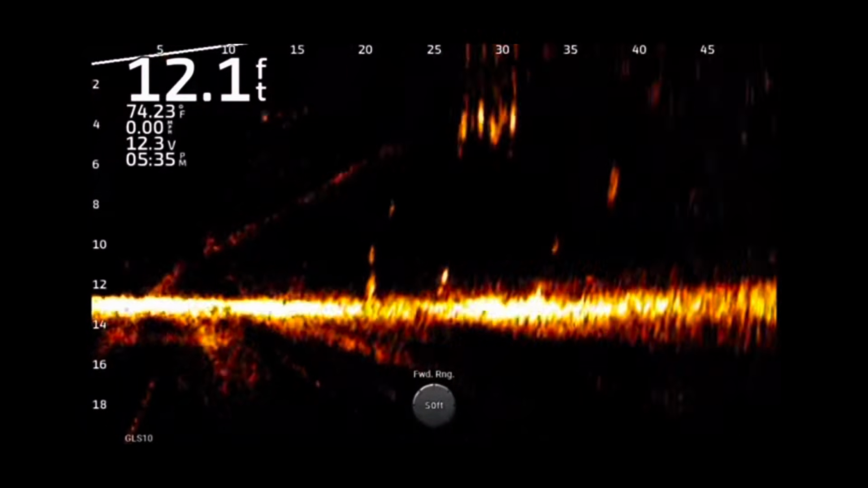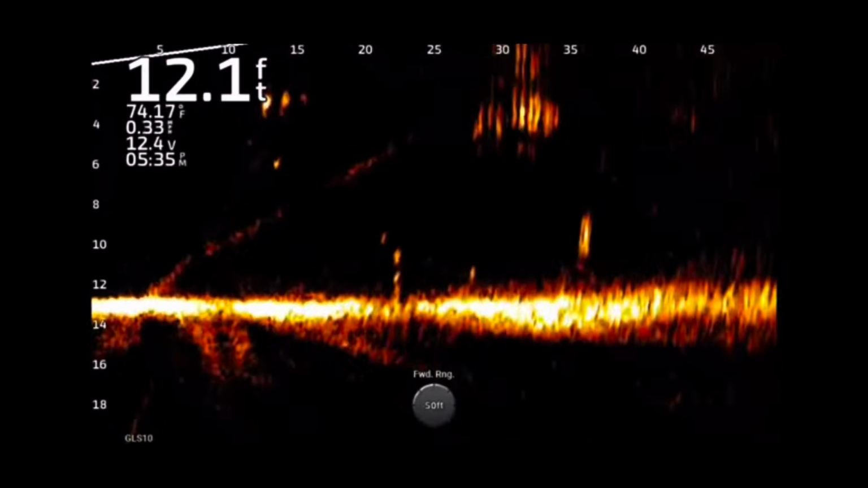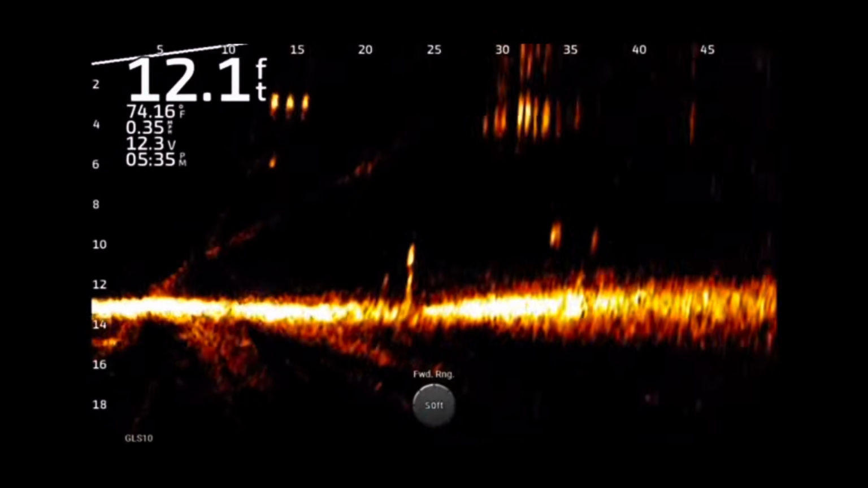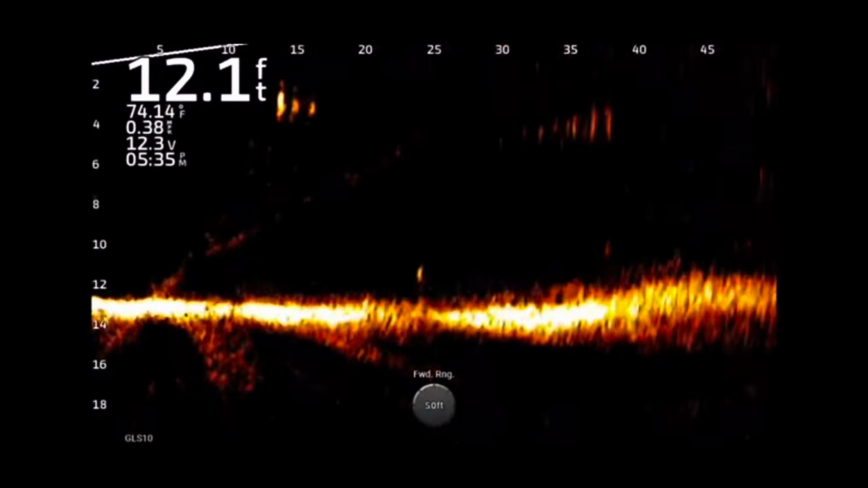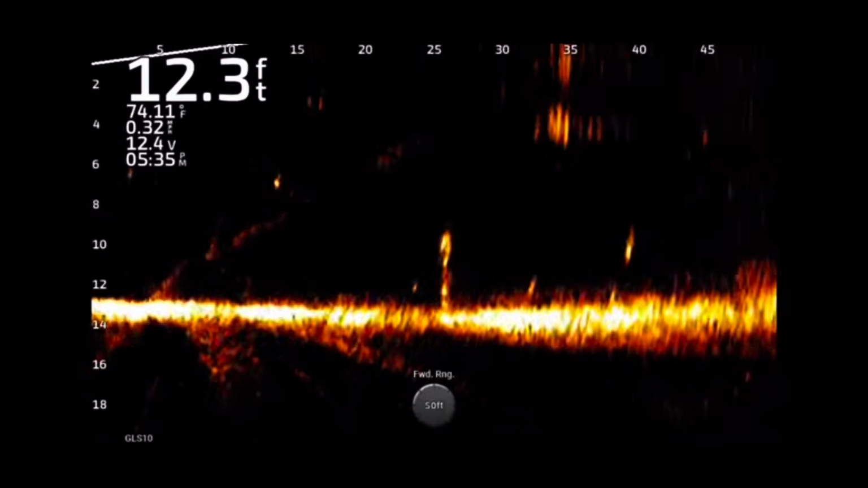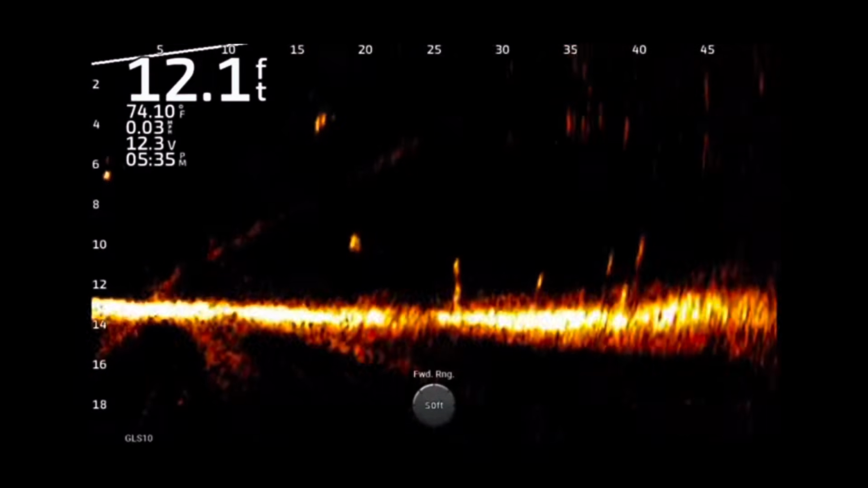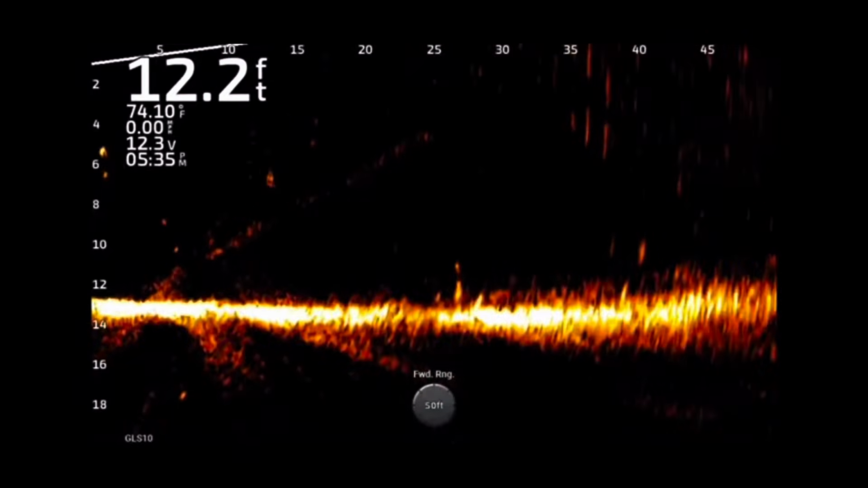But right here, I'm throwing an A-rig. This is a bass situation. Notice the baits are popping. The fish are popping. The tree is popping. You can see a lot, but this is more open water. This is not fishing in cover and on structure. You're trying to see the bait. You're trying to see the fish. But look how beautiful that bait is coming back through the water.